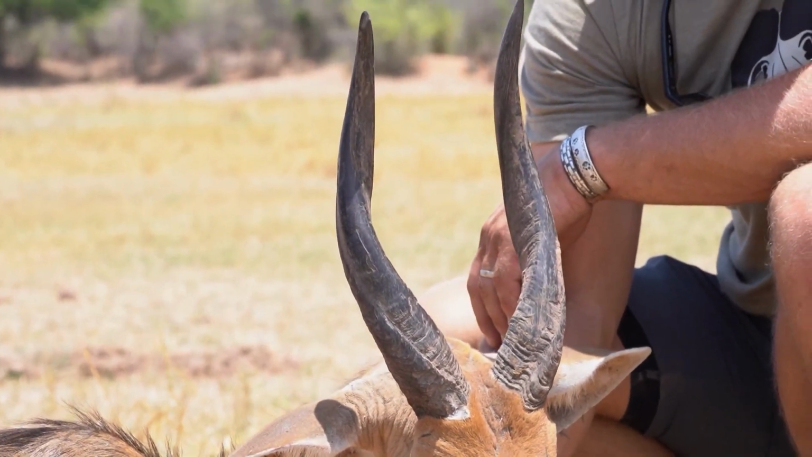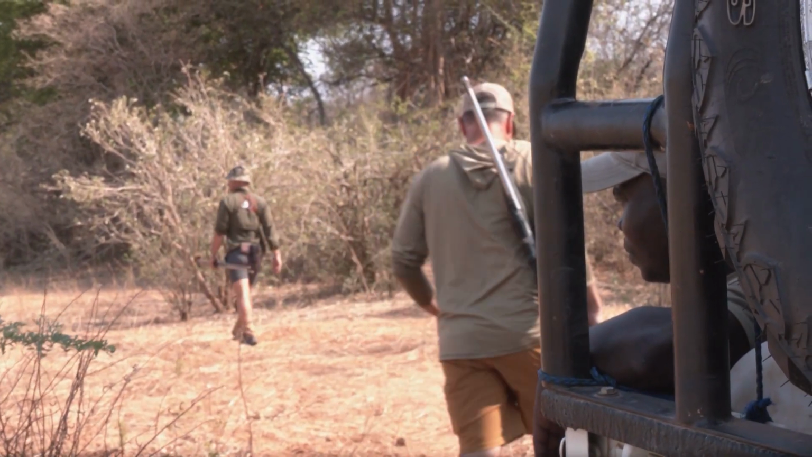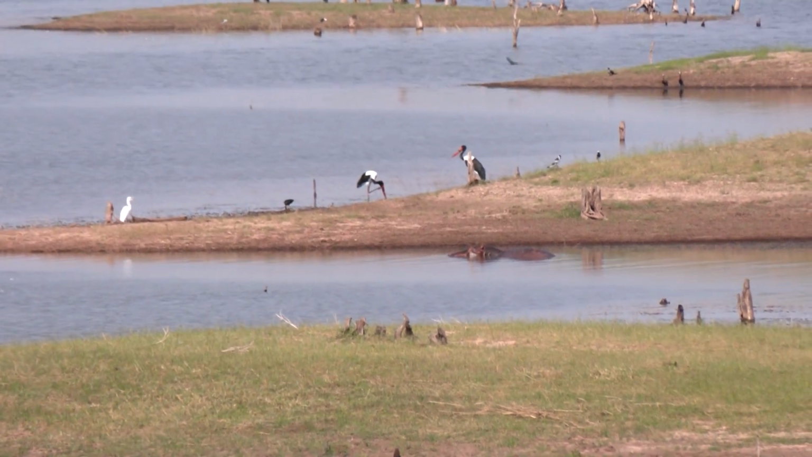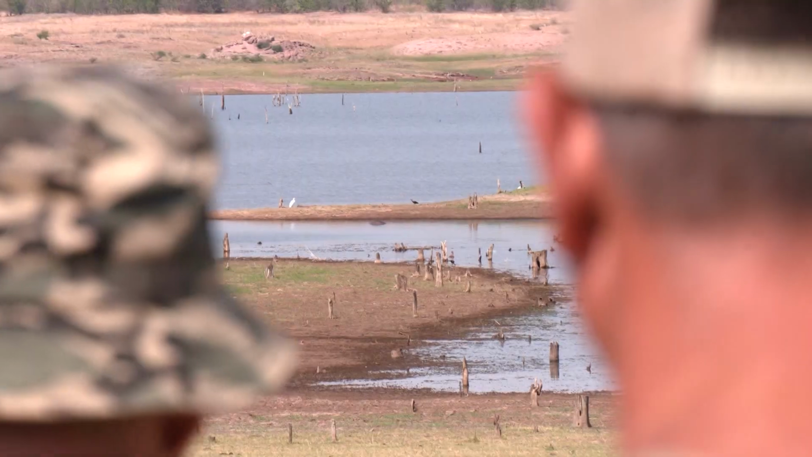Yeah. Well, it's morning of day 10, and Dalton has found us a nice mature hippo. Now, what we're going to do is we're just going to wait for his head to go down. Once it goes down, then we'll move in.